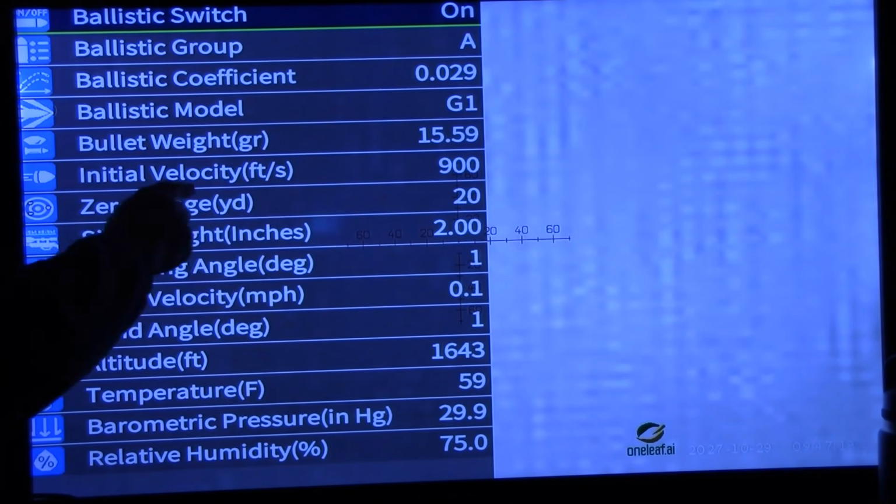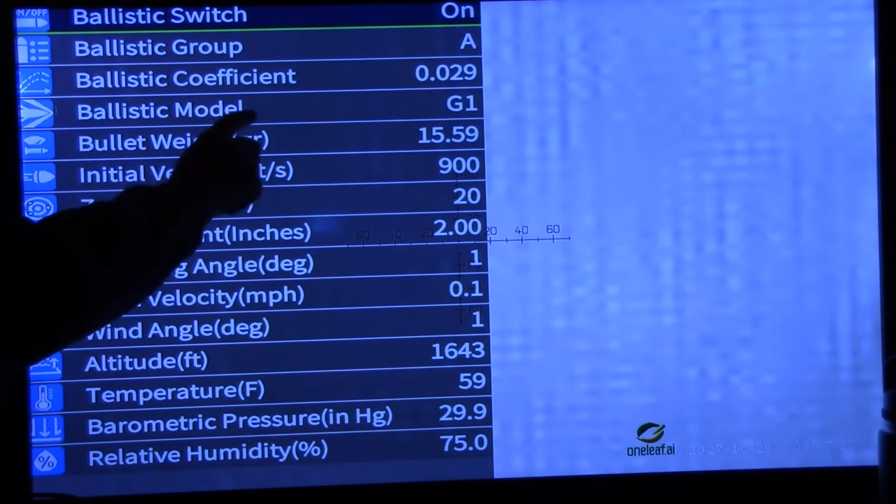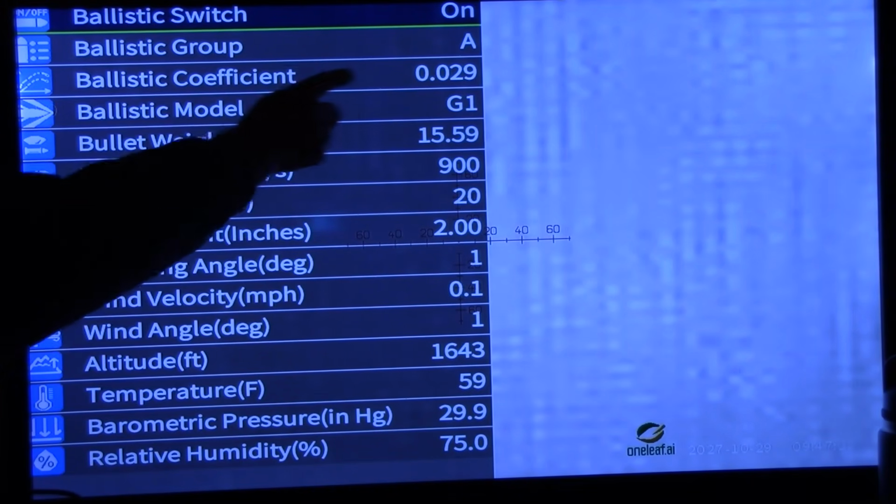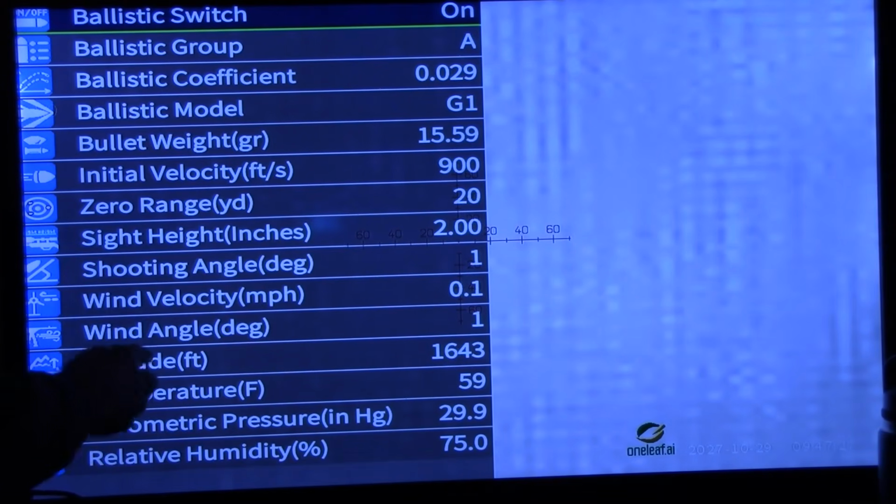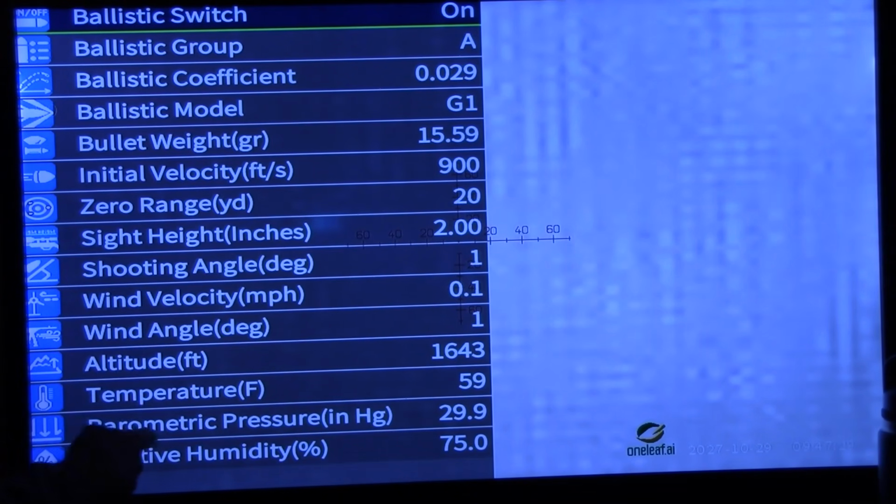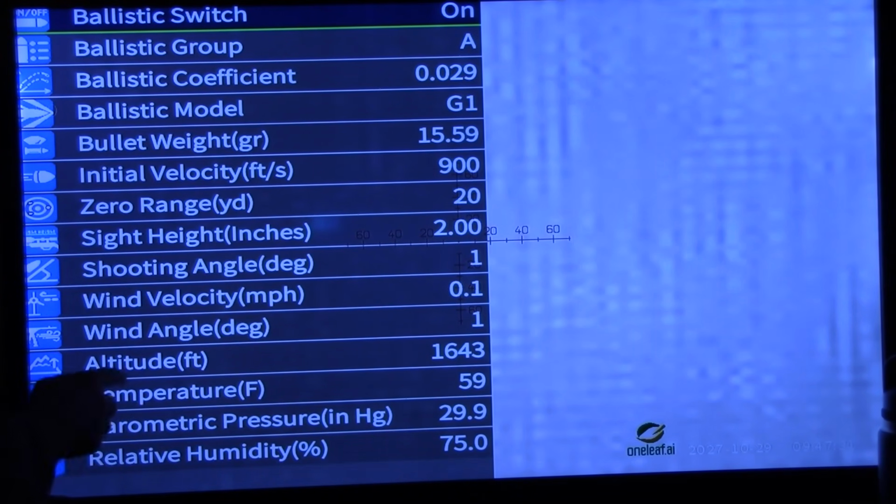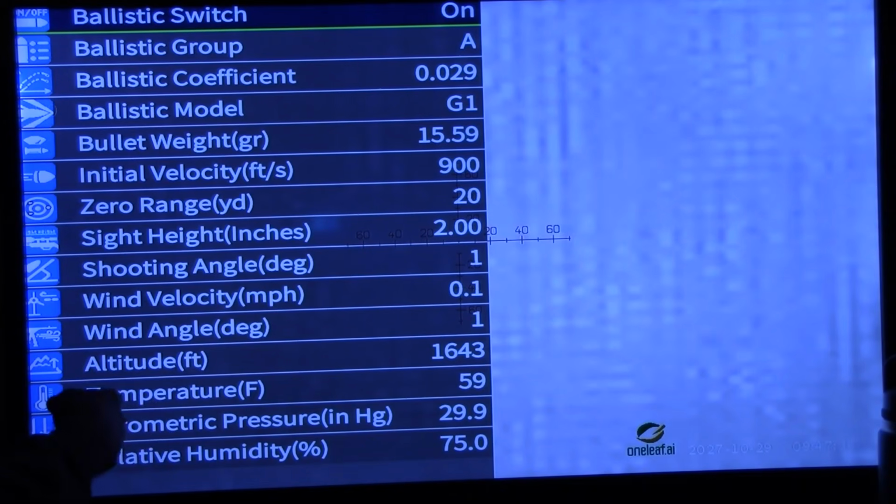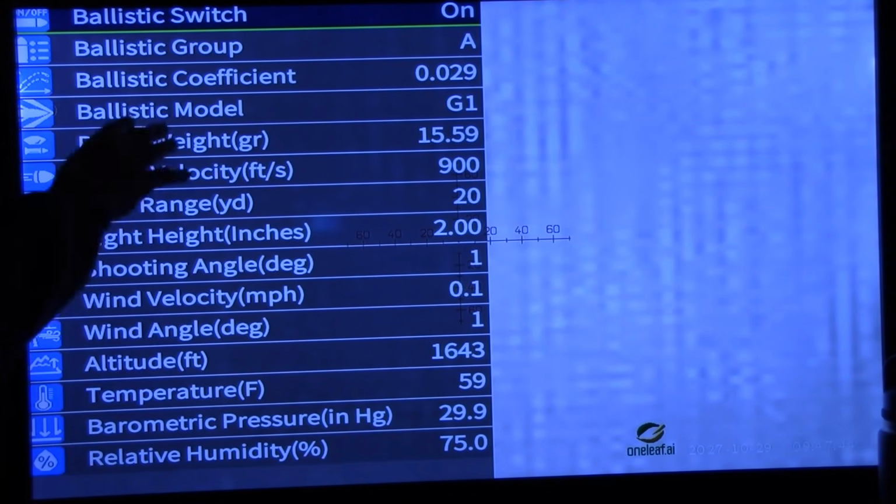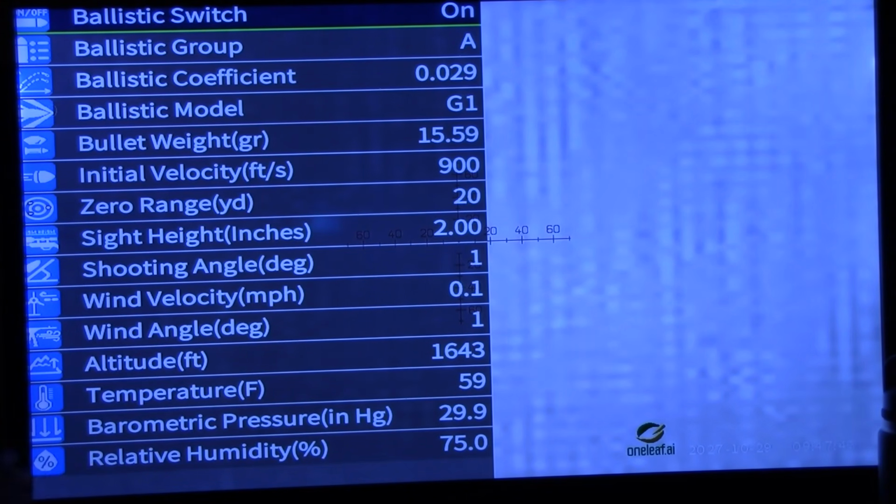Velocity, how many feet per second? Bullet weight. Ballistic model, we're going to go G1. Ballistic coefficient of your bullet. Velocity, angle, shooting wind. A lot of that, you're out hunting, man, you can't change it every time you take a shot. Altitude, you're going to be someplace close. You can set that at, say, 1300 for where I'm sitting. Temperature, set it down at 40 degrees. You're within 20 up and down probably. You can set all that.